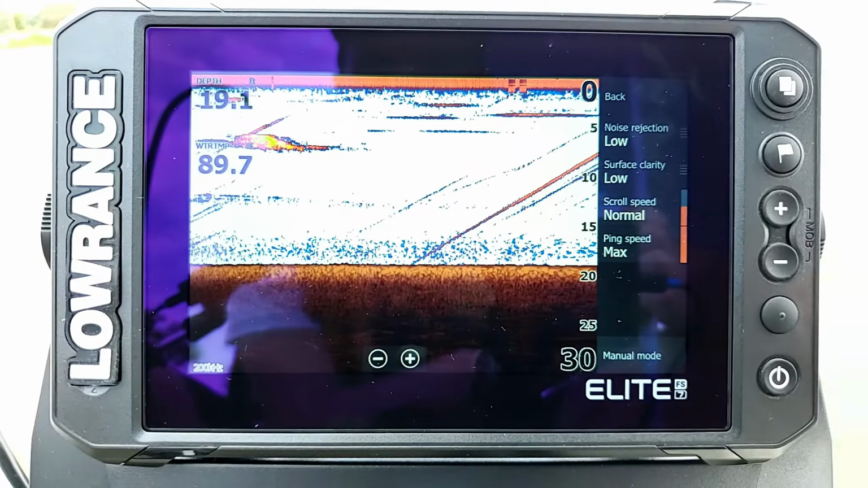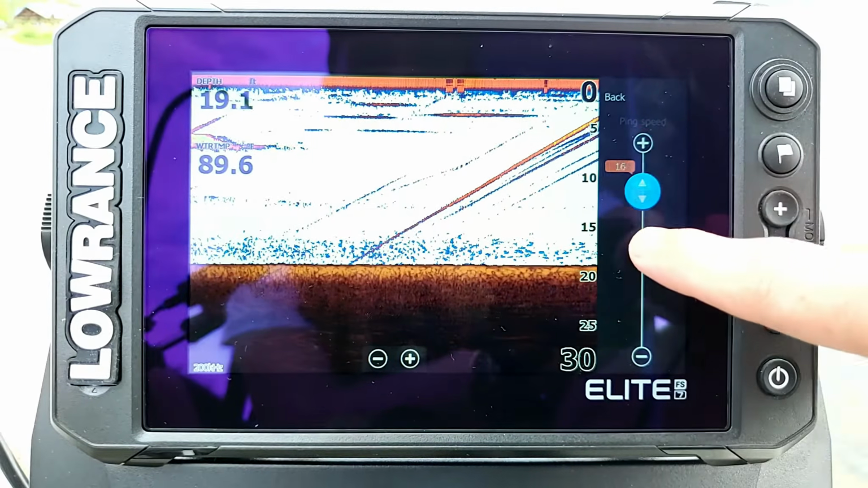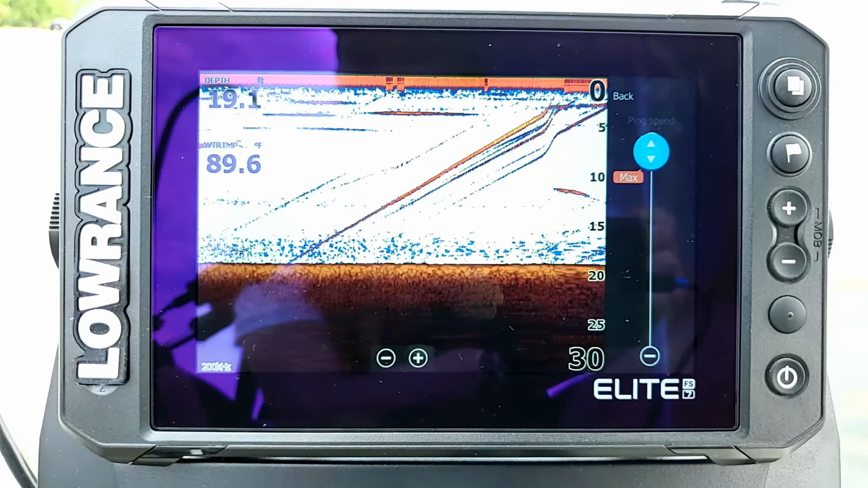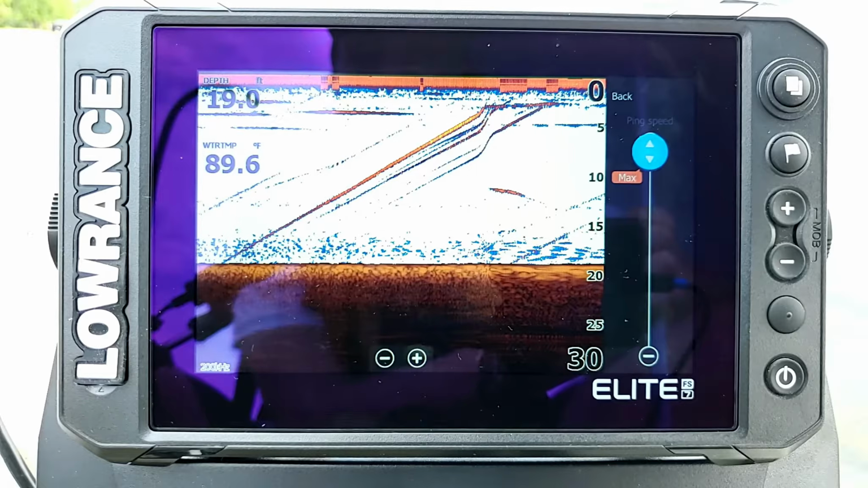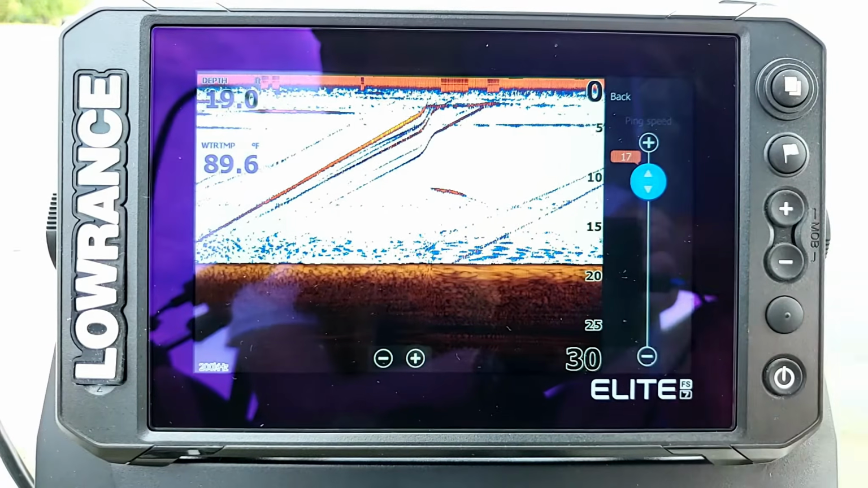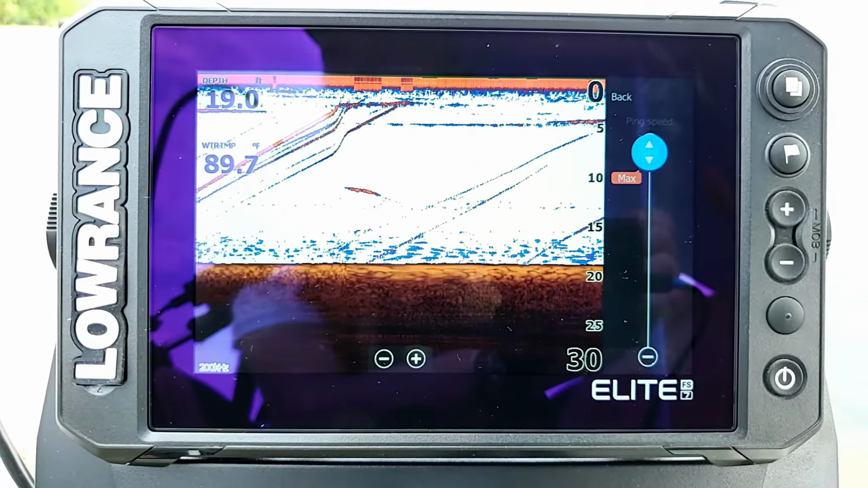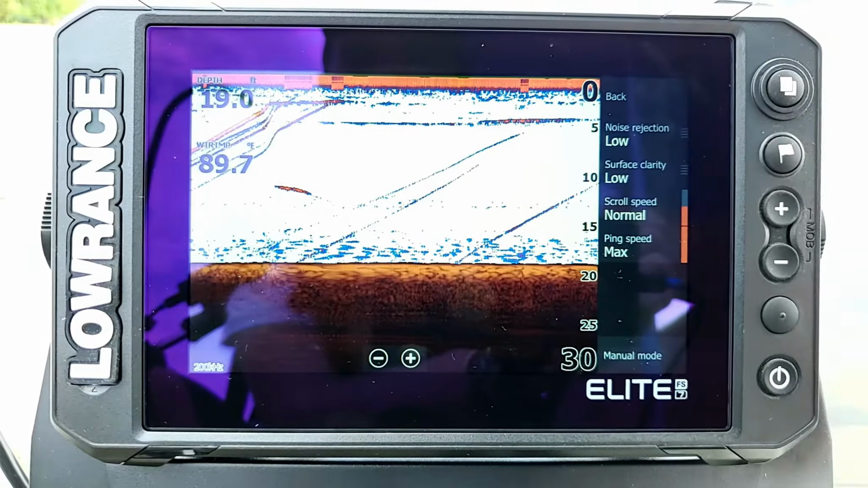Now our next choice on the screen here is going to be our ping speed. When we select it, we can go all the way down if we want, or all the way up. What this does is control the speed at which our transducer sends out its sonar signals. I highly recommend just leaving it at max. They used to not come at max on the older software, on the older units. It would be a couple steps down, and we would always recommend everyone go in here and set it up to the max speed, because it's giving you the max amount of information possible out of your transducer. So I'm going to leave mine on max, and we're going to go ahead and go back.